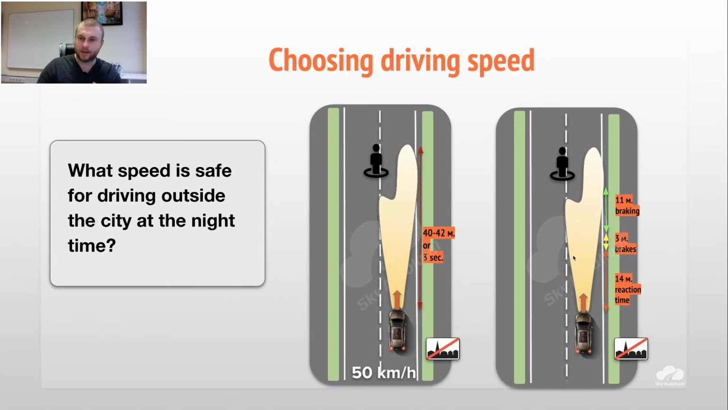You brake, the system starts to work, and all the liquids go to the discs, to the wheels. Basically, it takes distance and time. So 3 meters we are just applying the brakes. Let's say 17 meters, we are just trying to start braking. We even don't brake. So for 17 meters, we are still not braking. Imagine that.